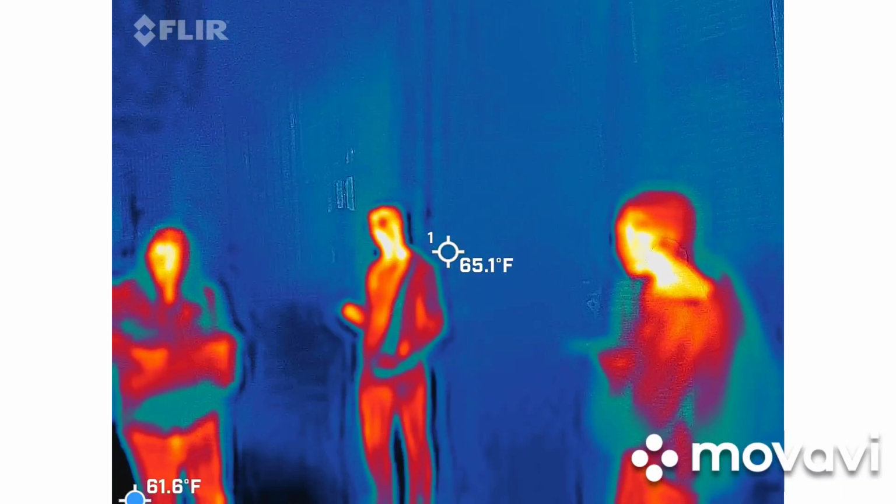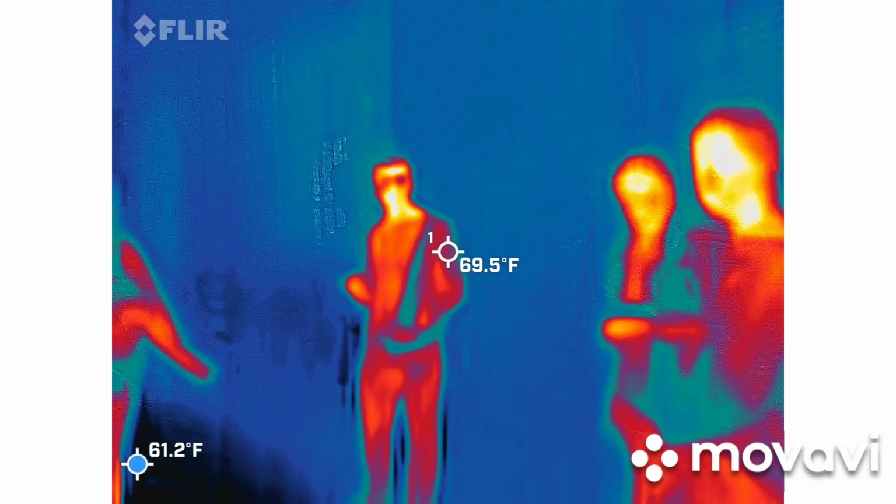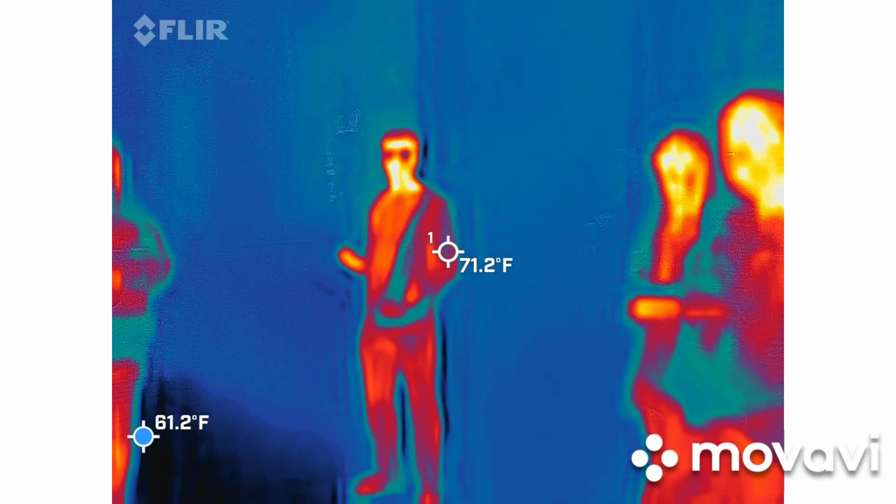Hey Nick, come here. This is a weird space. We're going to have a lot of, between the two of them, the blue stuff over there. See? Yeah, it just means that the wall is a little bit colder. Is that what it is? Yep, okay, that's it.